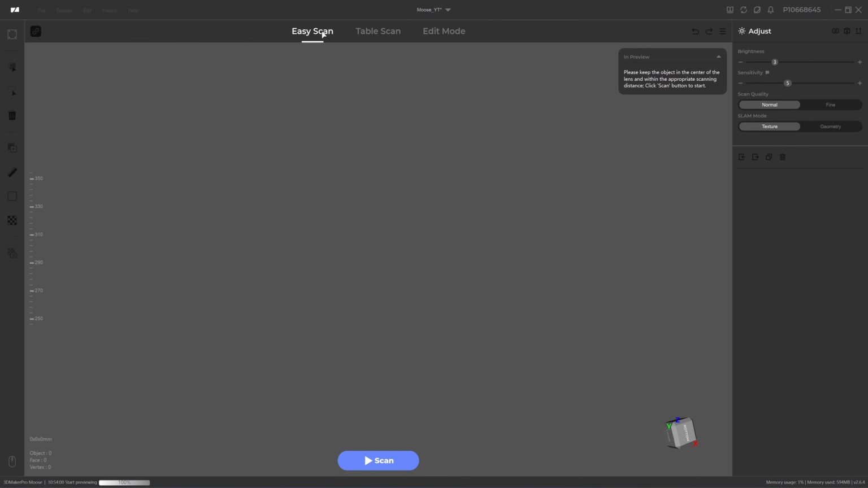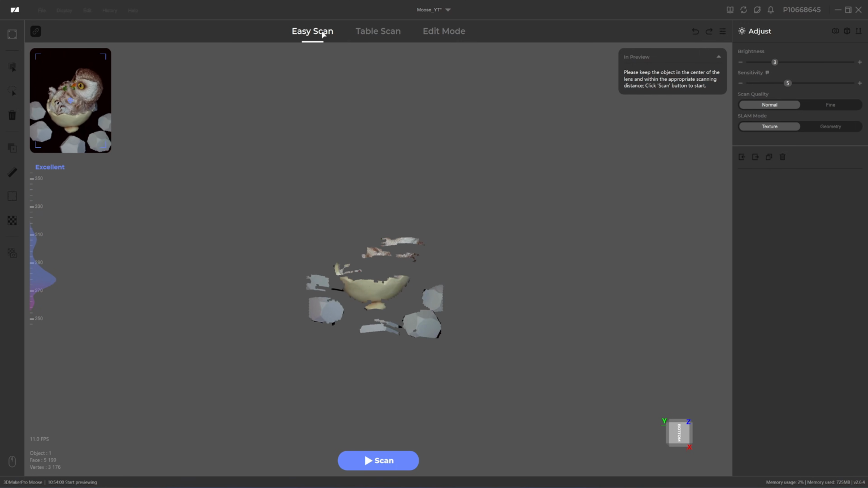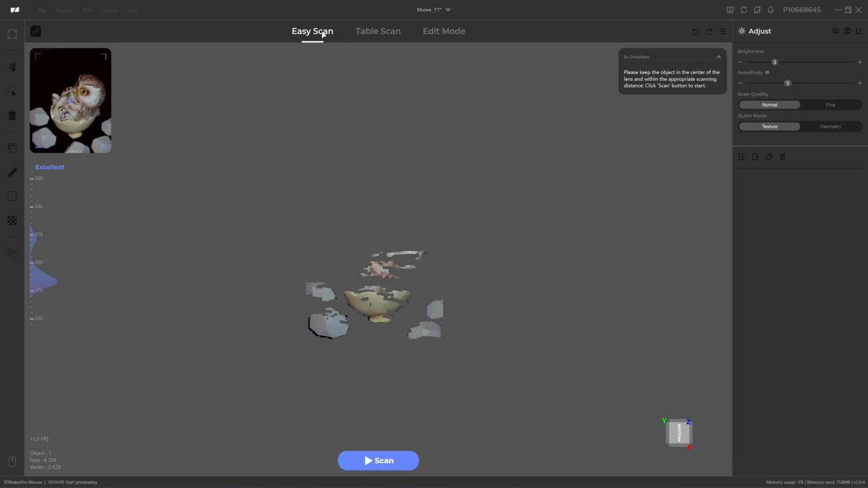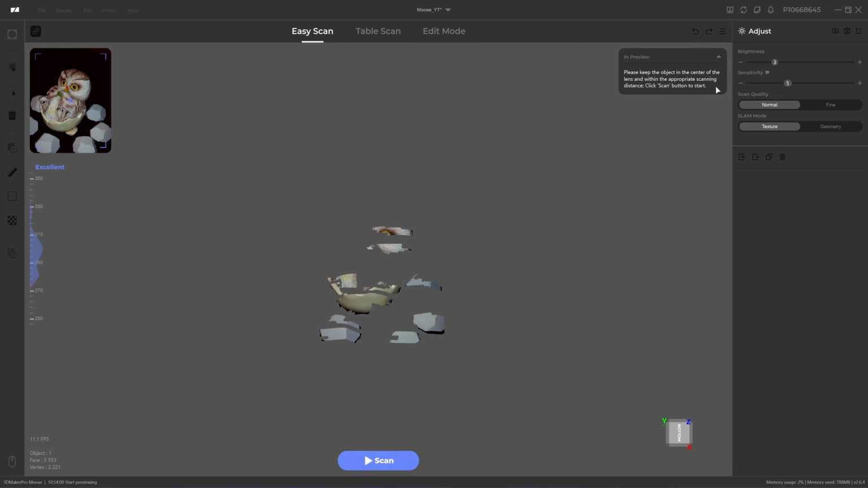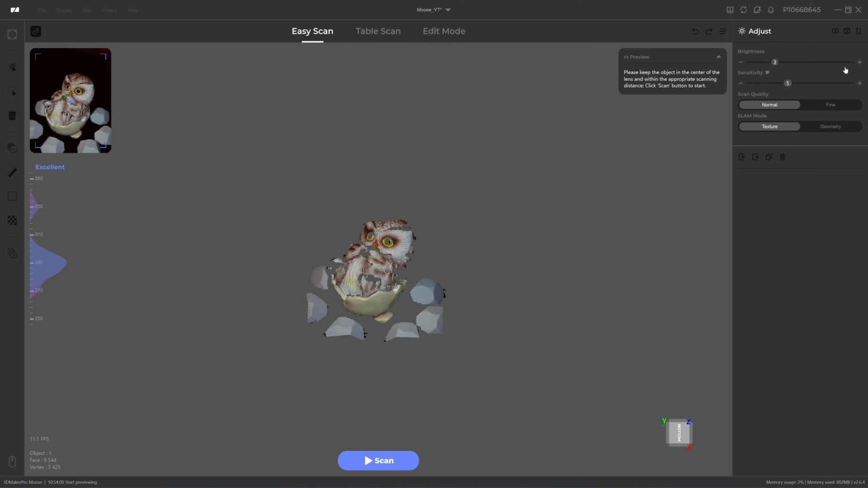Okay, easy scans. Right, the first step is that I will adjust the distance from the object by using the indicator on the left. Then I will adjust the brightness. So number 3 will be enough. Number 2 is too dim. Number 3. And then I hit the spacebar to start scanning.